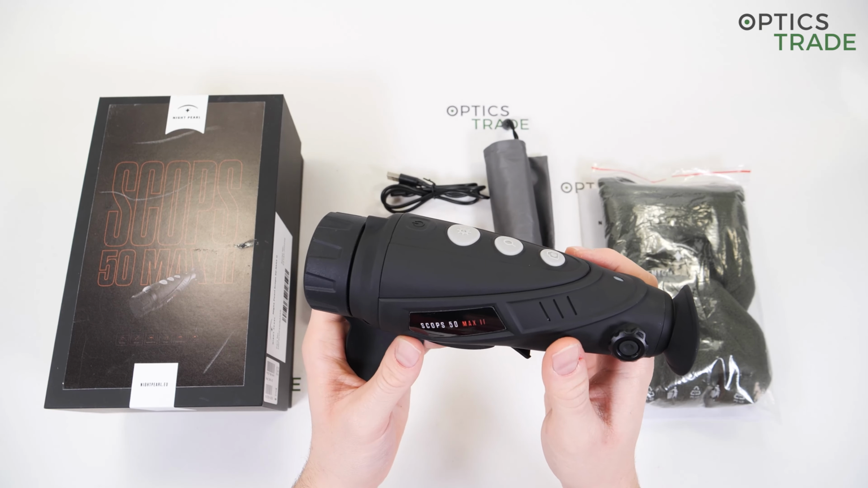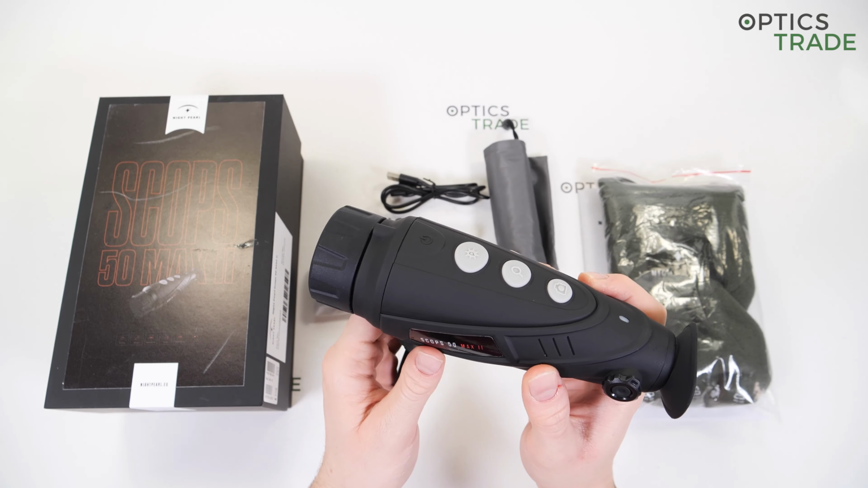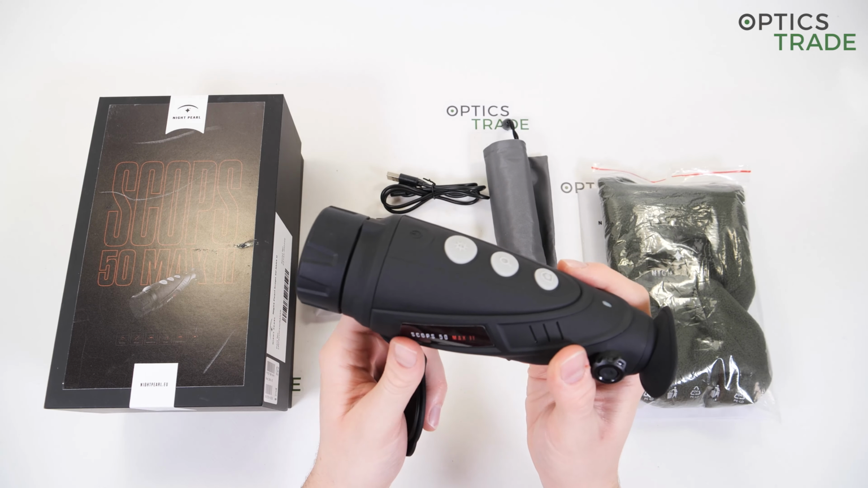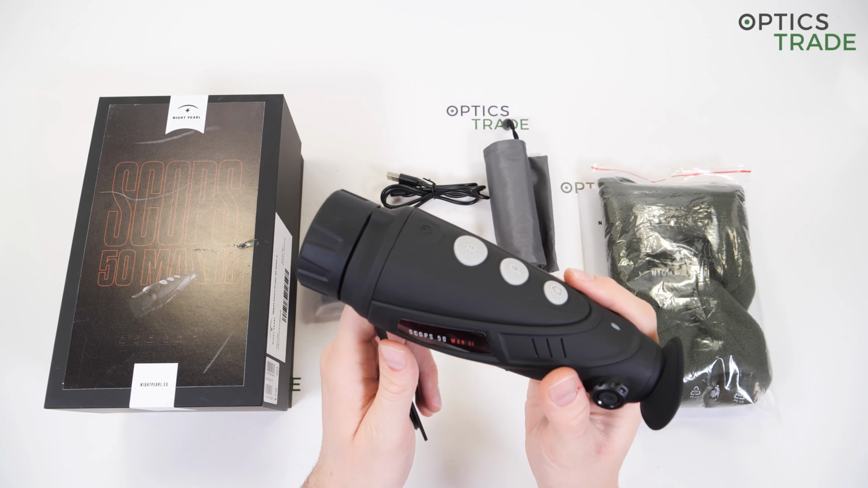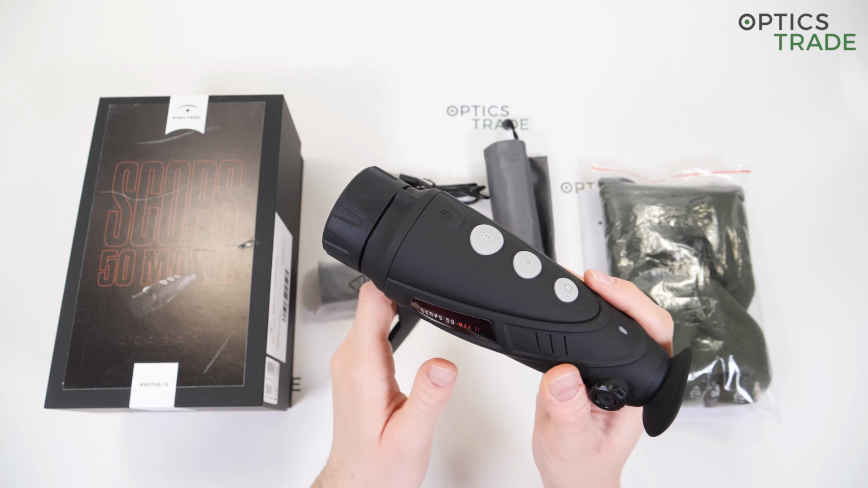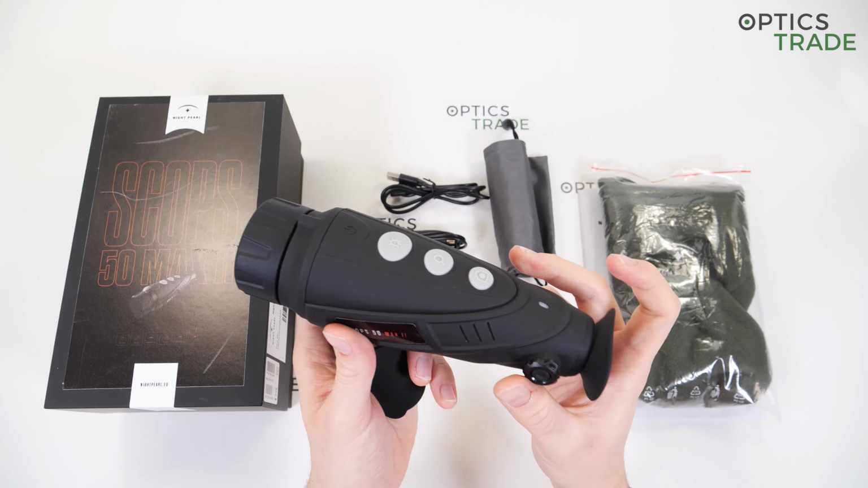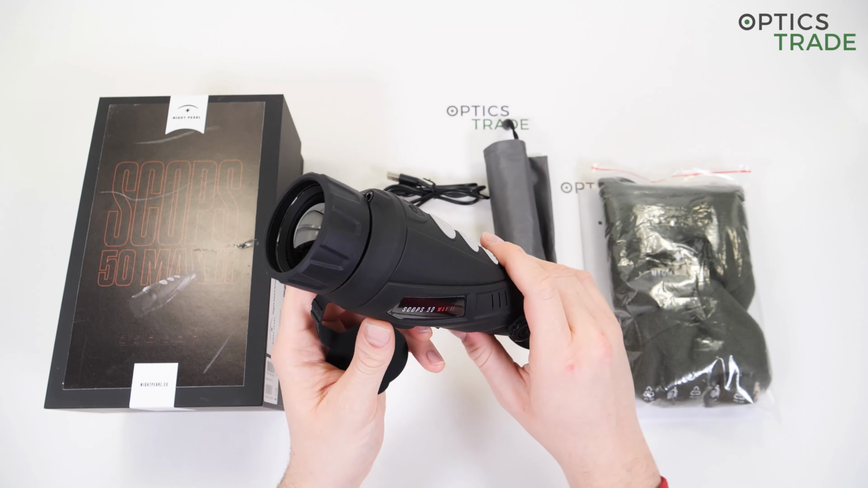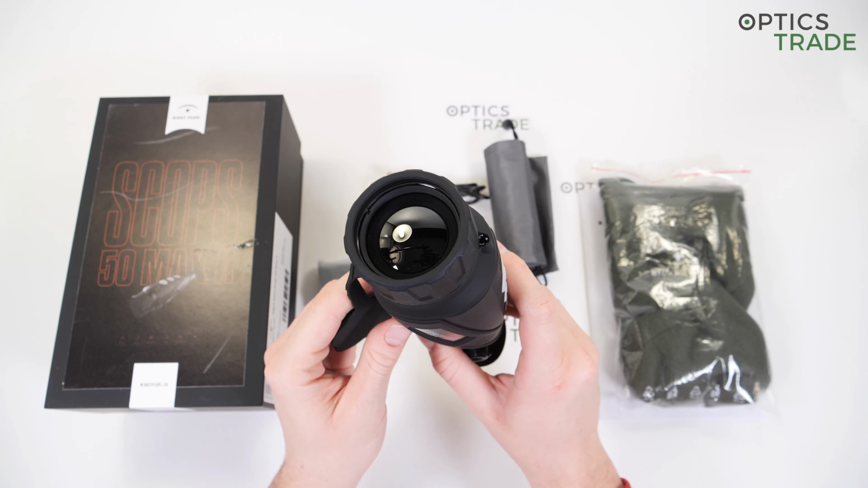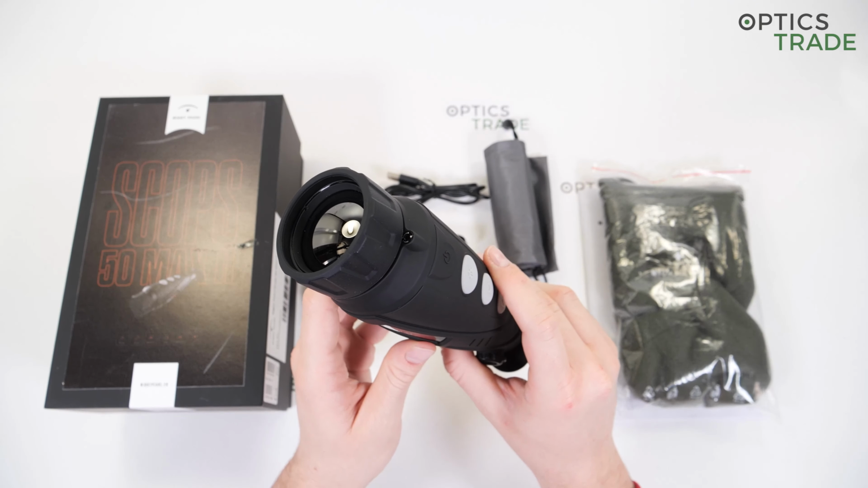The refresh rate is 50 Hz, so the image is really fluent when you're observing. Even when you're observing objects that are in motion, there is no skipping of the image. It doesn't get frozen or anything, so it is really fluent, which is great. The display resolution is 1280 by 960. The display is of the LCOS type.